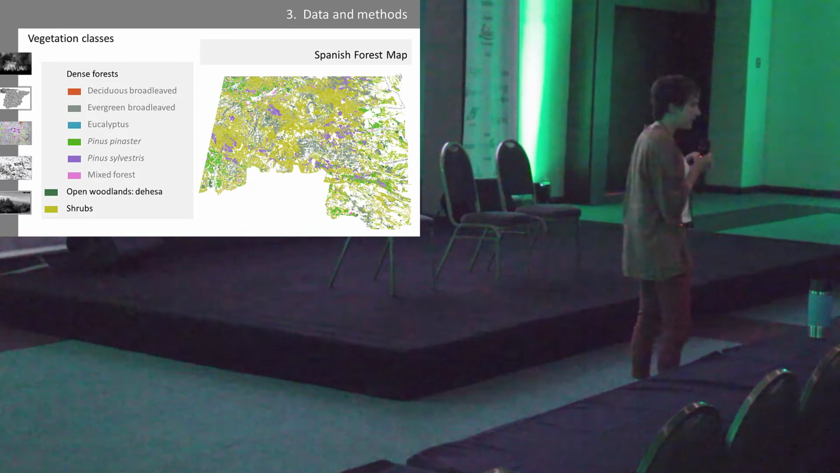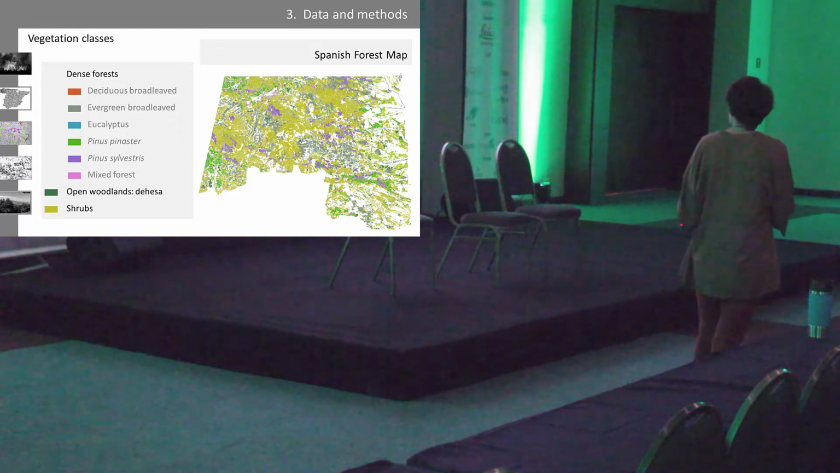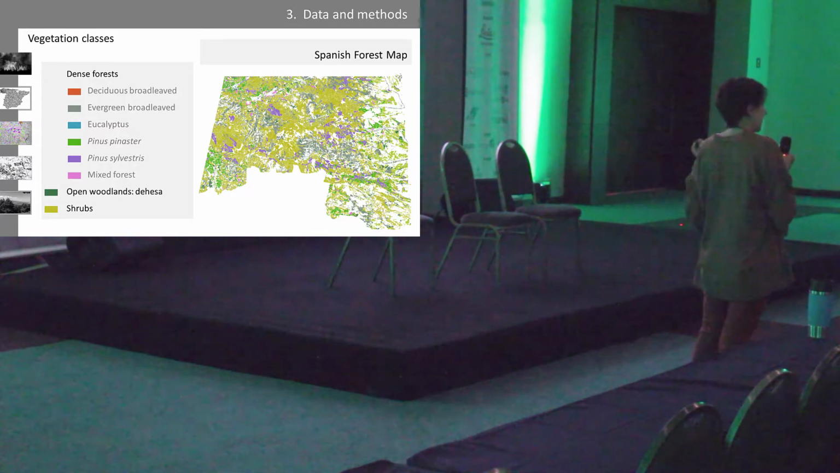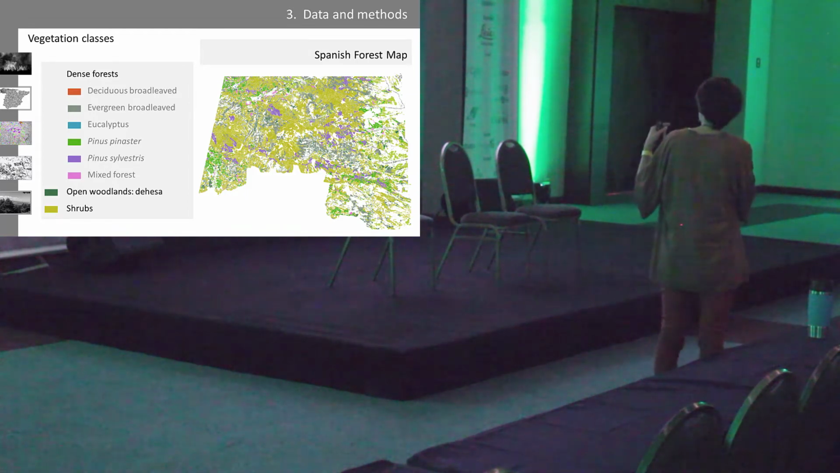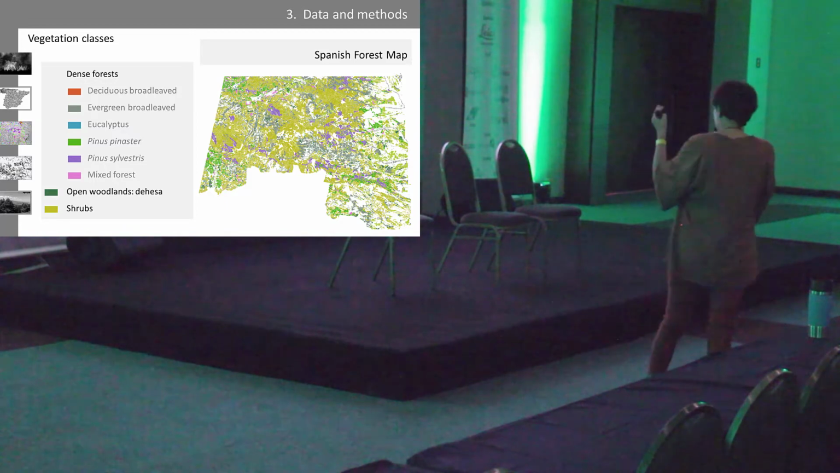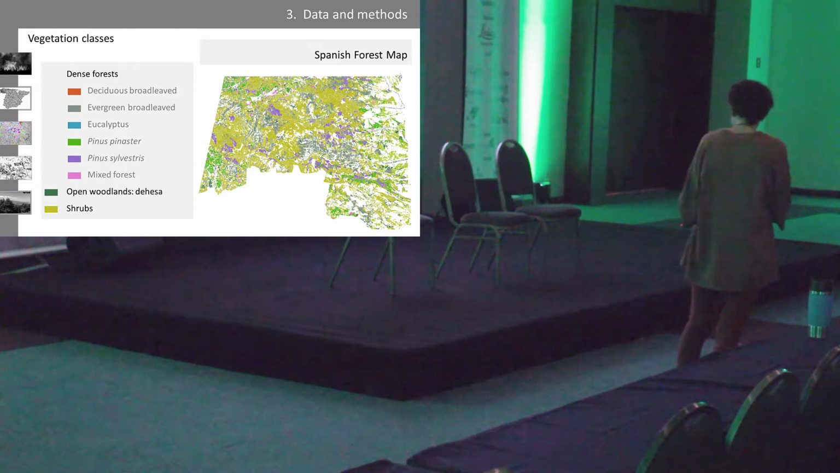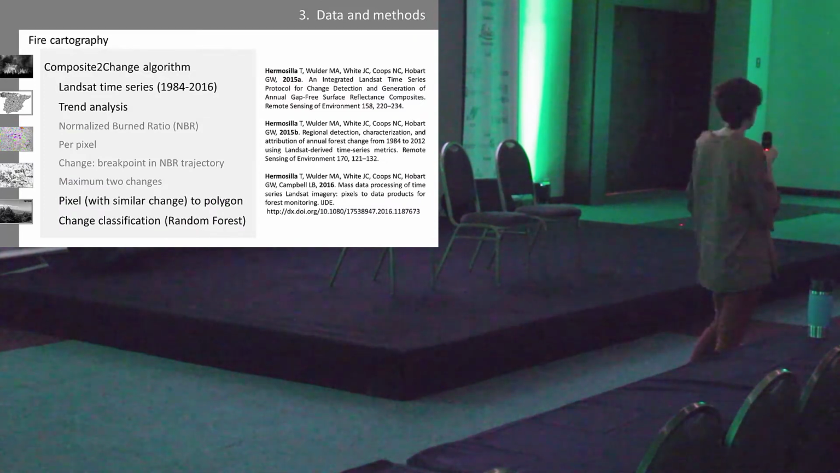And for fire cartography, it may sound familiar to some of you. We apply the Composite2Change algorithm developed by the Canadian Forest Service and the University of British Columbia. My colleague Cristina Gomez, in collaboration with those institutions, mapped the fires occurring in this area. For that, they used Landsat time series from 1984 to 2016 to analyze the trend of the NBR index per pixel. Here are some references if you want to check this algorithm.